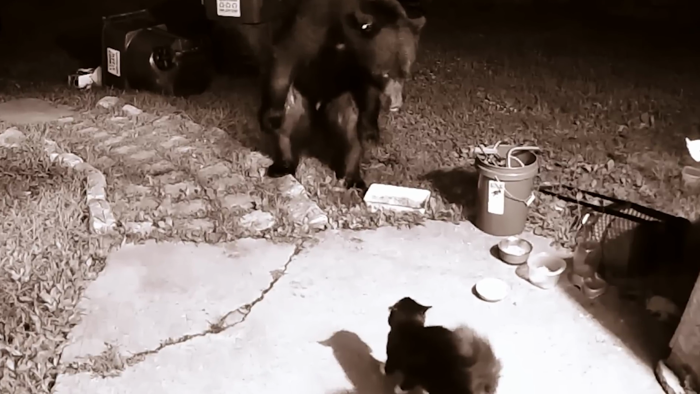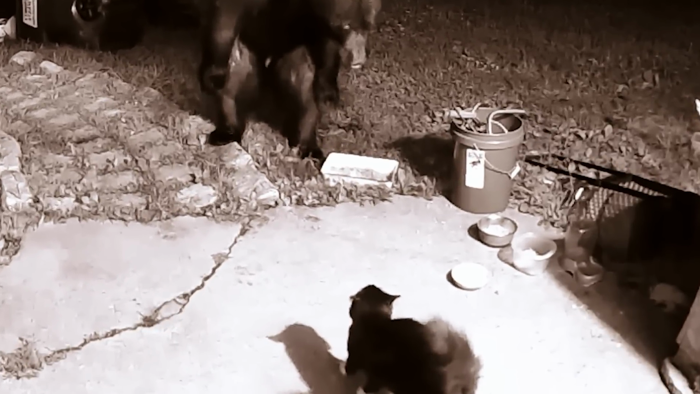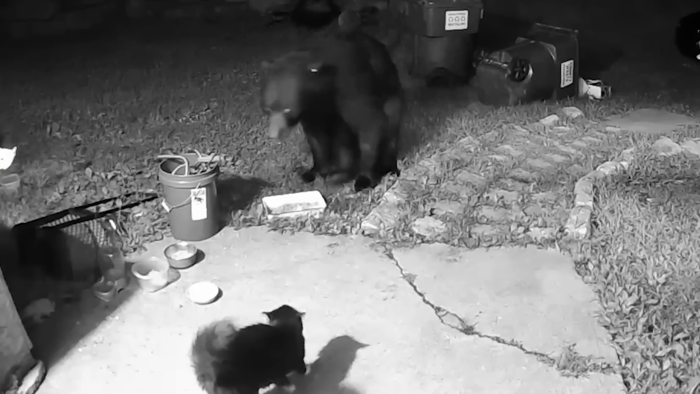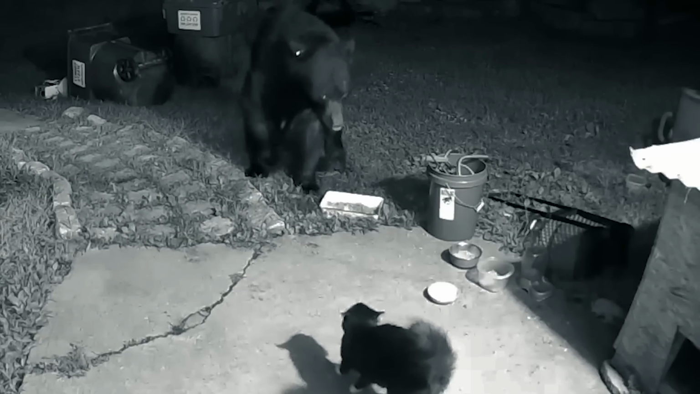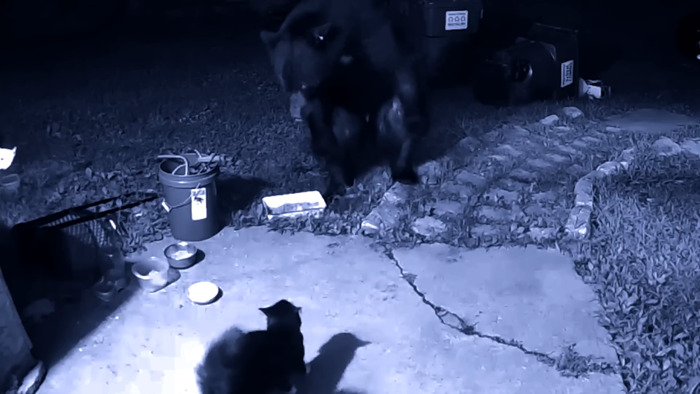A curious bear ambles up to the front door, unaware of the tiny titan waiting in the wings. Suddenly, out leaps the homeowner's cat, sending the bear rearing up in surprise. The two lock eyes in a tense standoff, leaving us wondering what happens next. One thing's for sure, this brave kitty is the ultimate spirit animal.